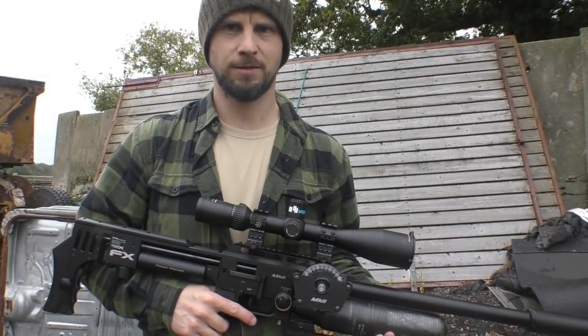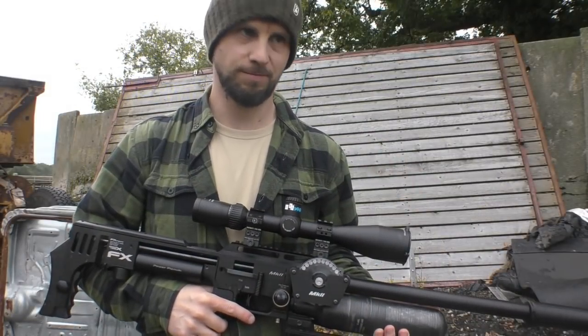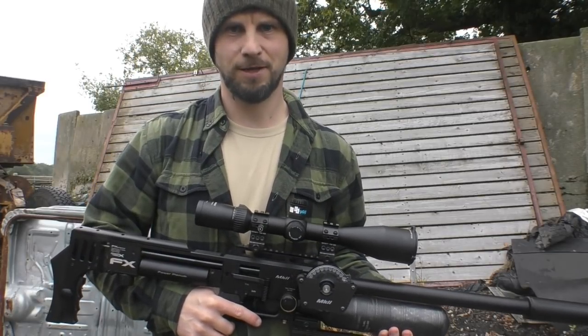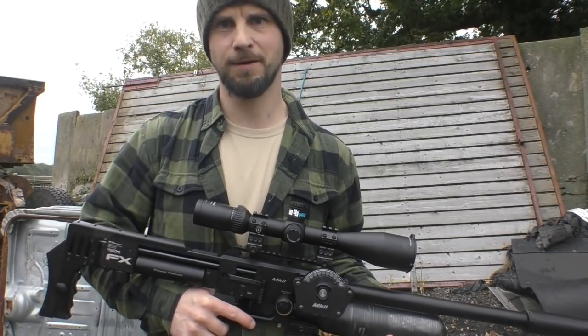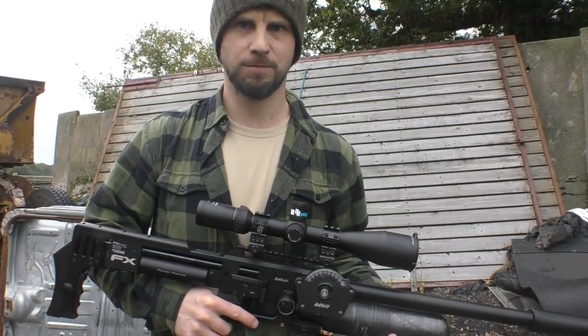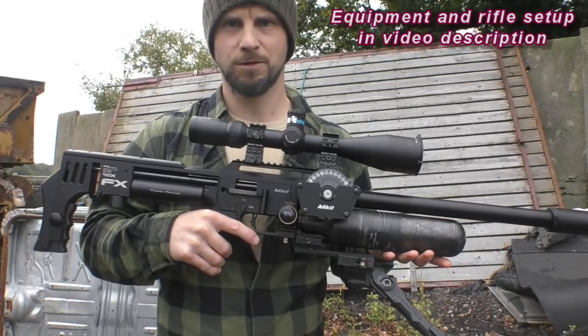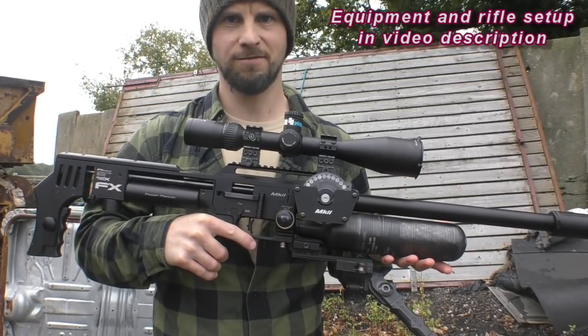It's another night on the rats, just waiting for Lofty to arrive as usual. Again, it's going to be a bit of a mixture of different rifles like we usually do, just to mix it up a bit. From short range where we use sub 12, and then longer range where we just use some slugs with the FAC FX Impact.